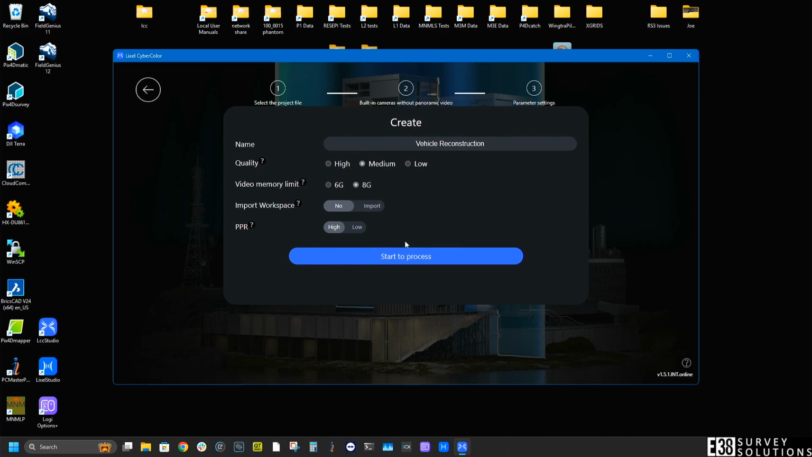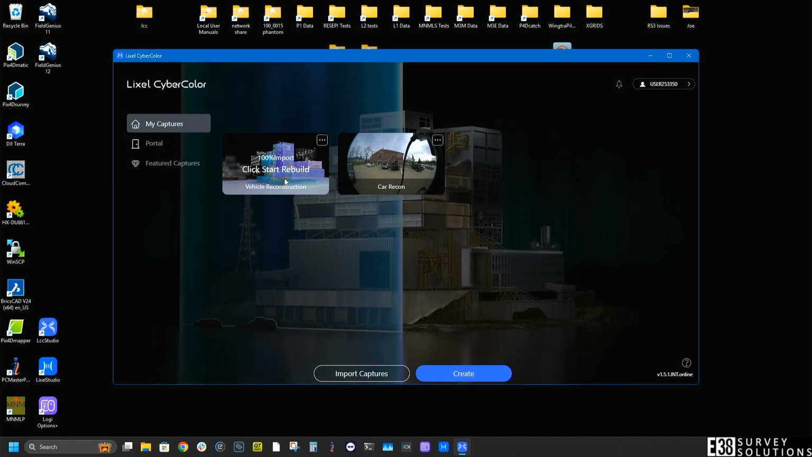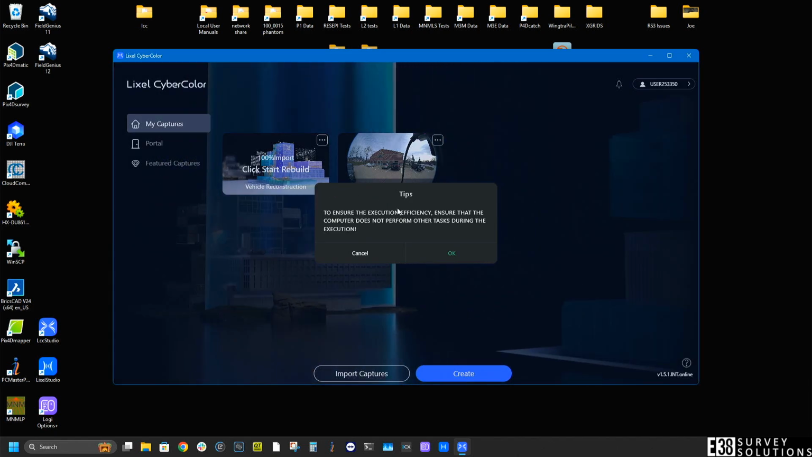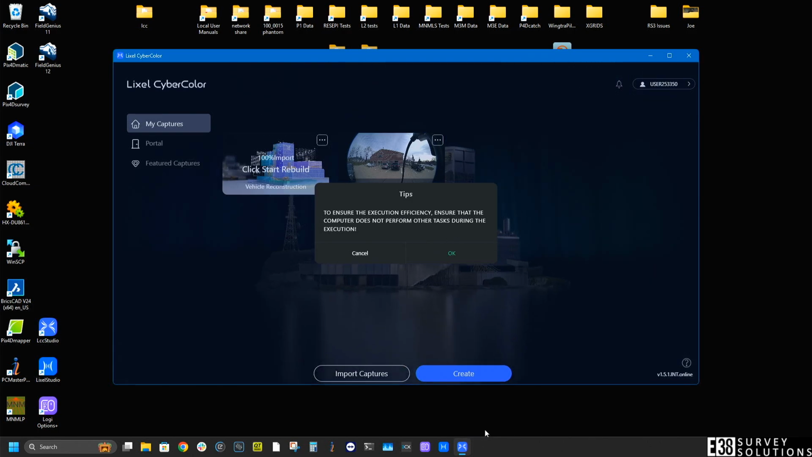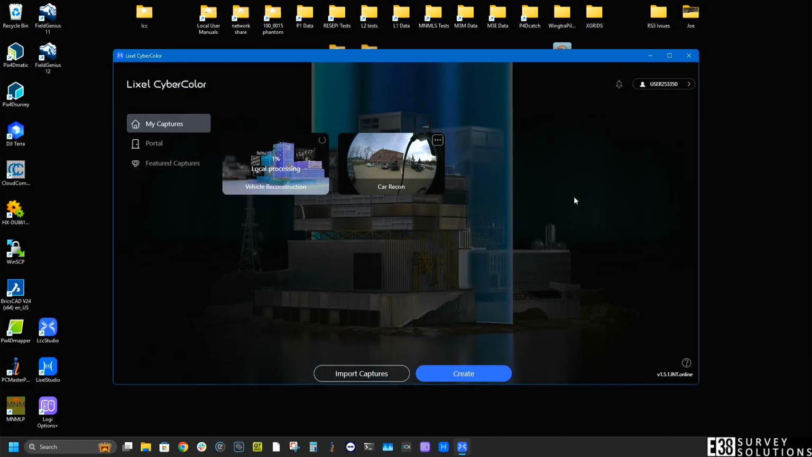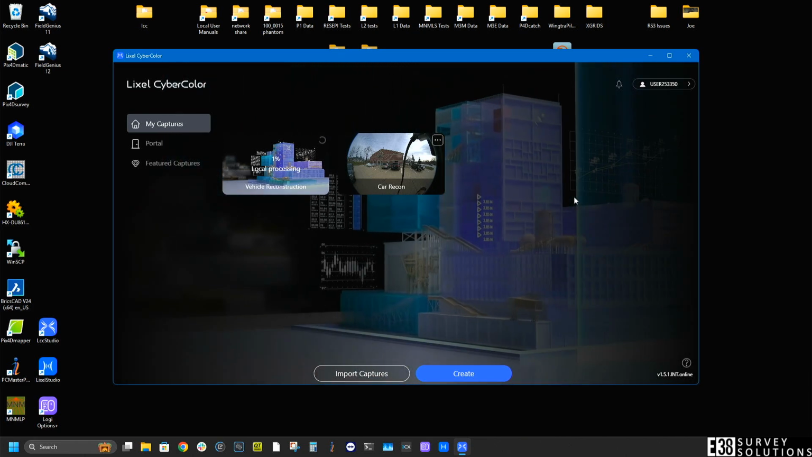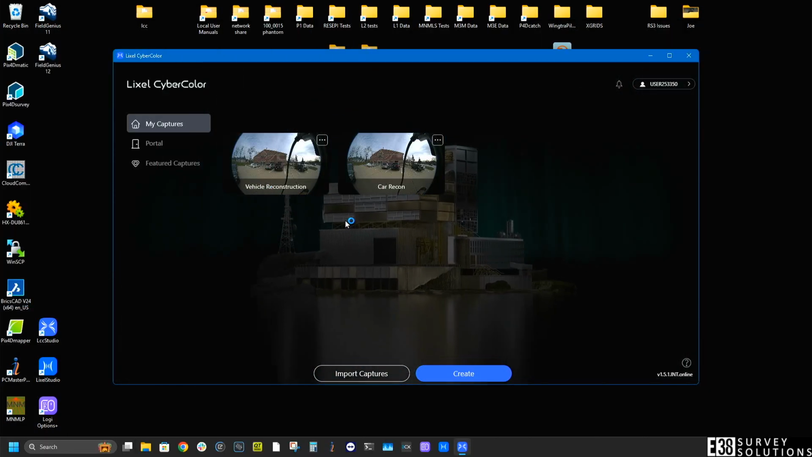Clicking Start to process will queue the project. Clicking on Start to Rebuild will start the processing. We will receive a notice to kill any background tasks for the best processing results. Once processing is finished, we can open our model and take a look.